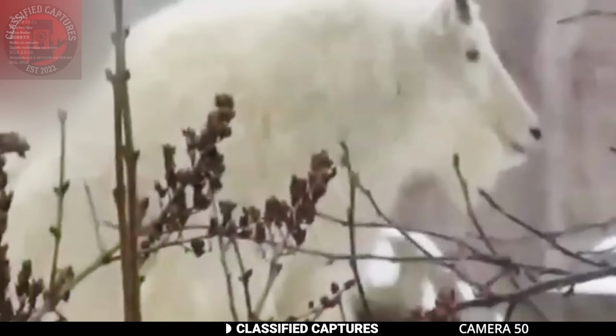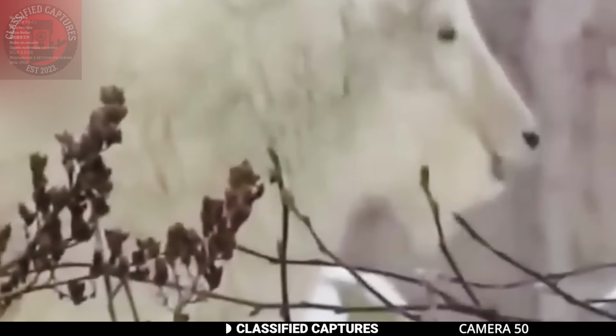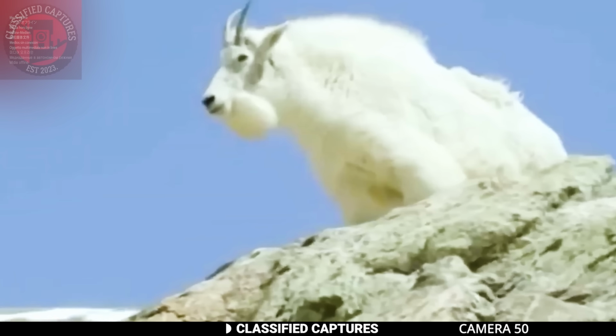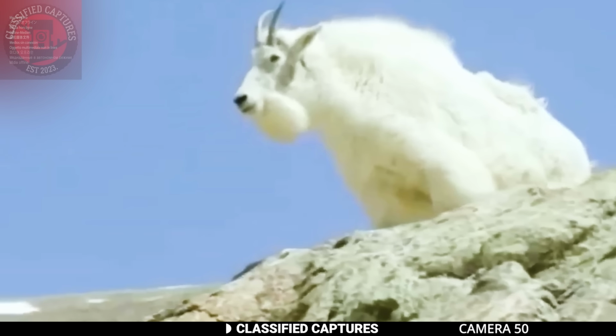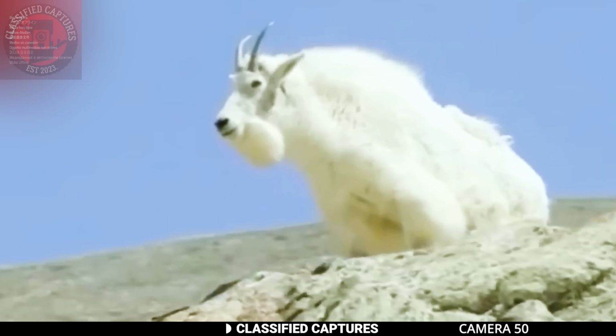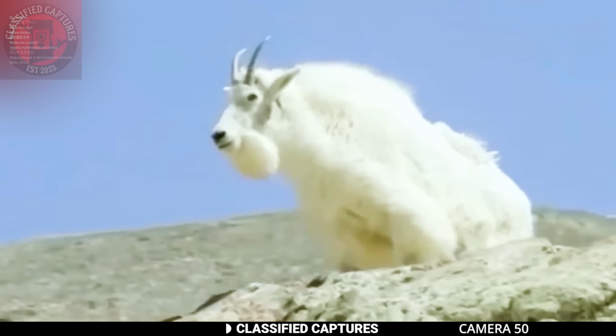If you thought it was a polar bear, you'd be off the mark. What you are looking at is a goat, believe it or not. It might resemble a curious hybrid of a goat and a bear, but it's actually a mountain goat. Just goes to show that you can't always judge a book by its cover in the animal kingdom.